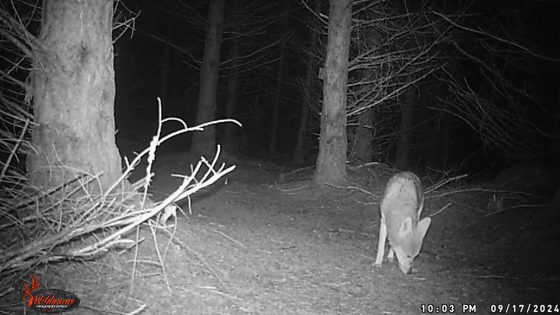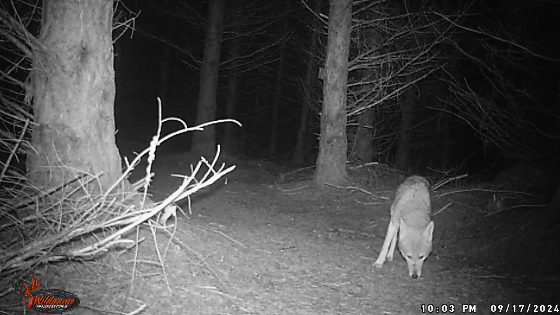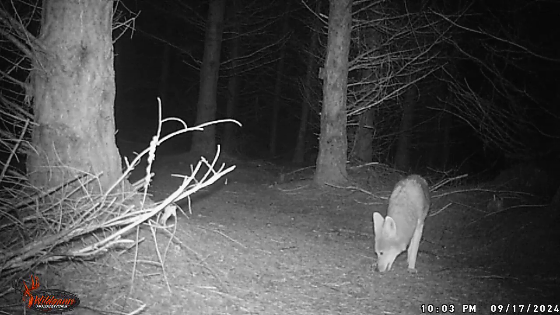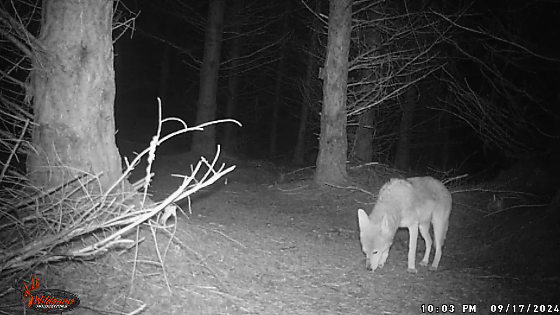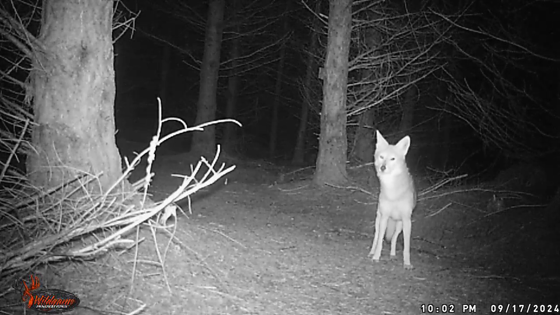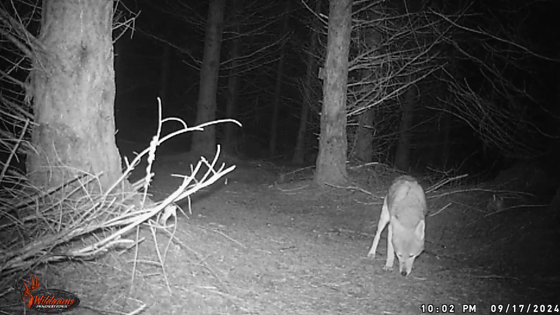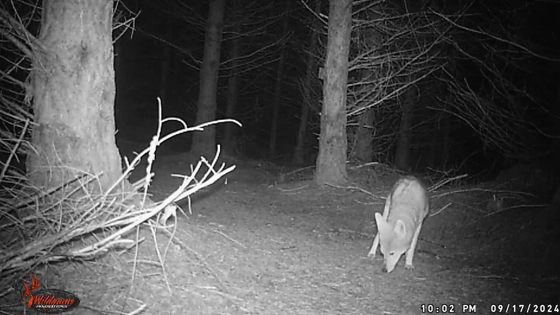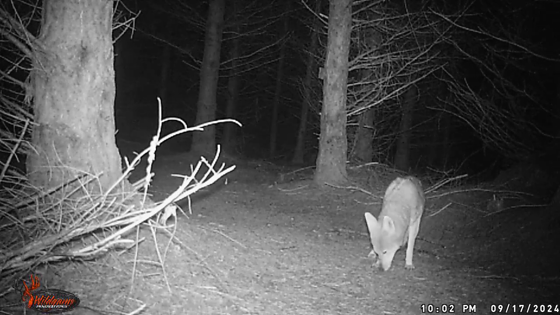Yeah, just looking for food, doing coyote things. There's really not much food up there, to be honest with you. There's no apple trees or anything up there, so I don't know what they could possibly be eating, or nibbling on, unless it's insects or something. Yep, sniff, sniff, sniff. All right, Mr. Coyote. Onward and upward.